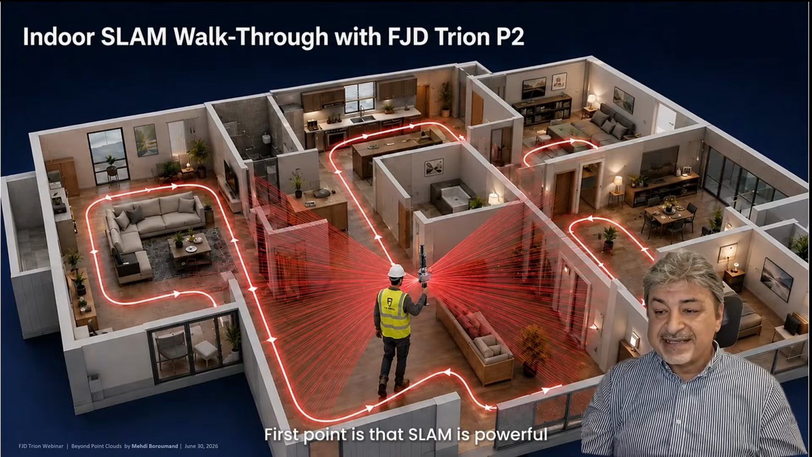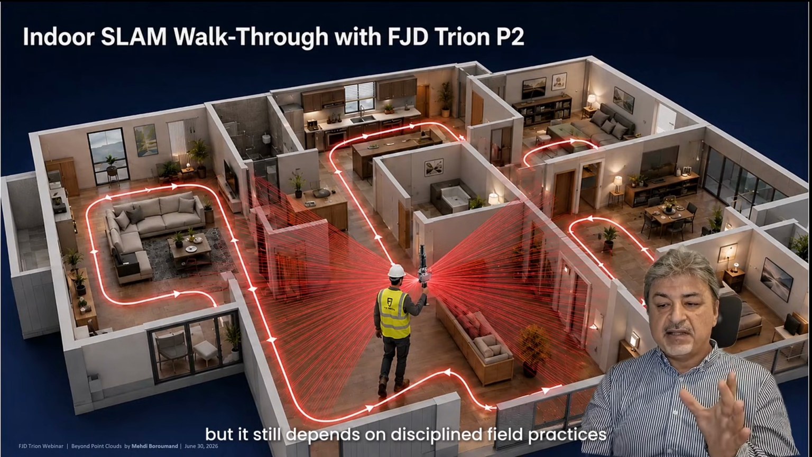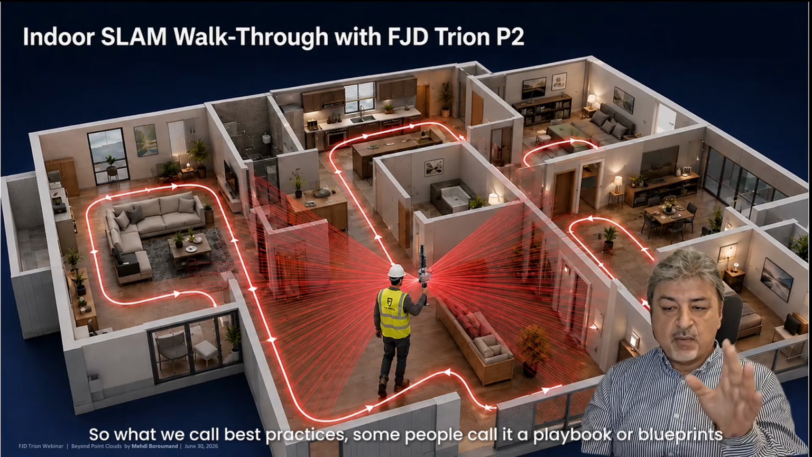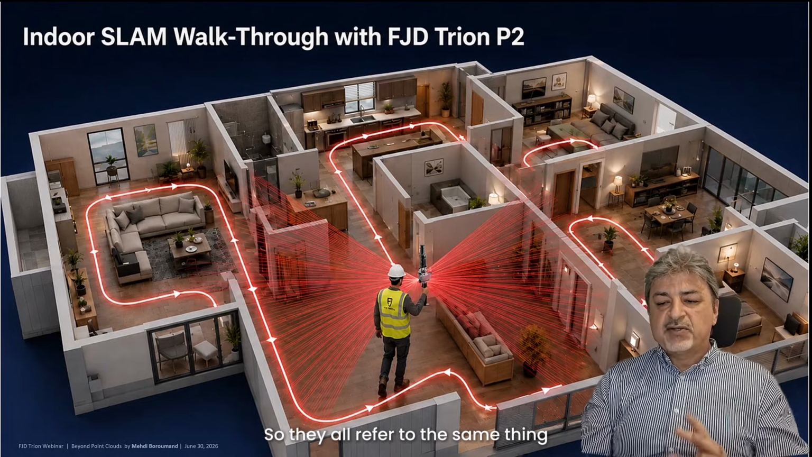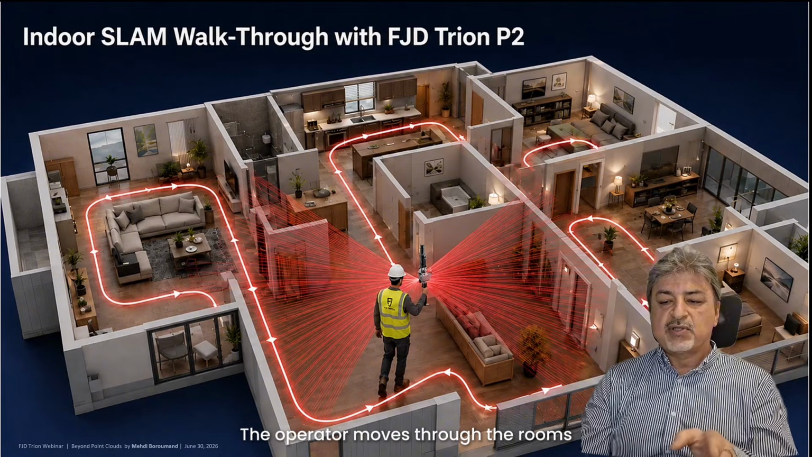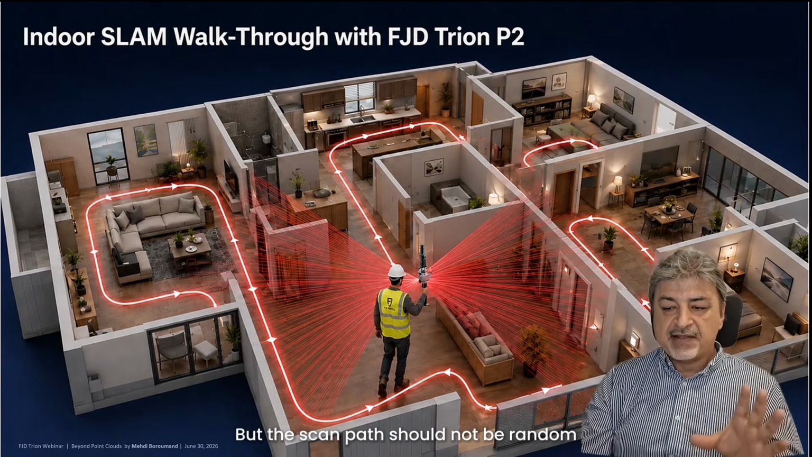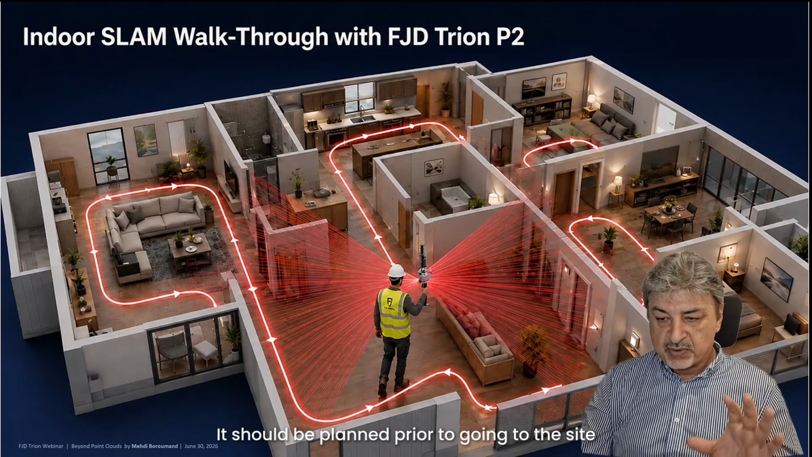The first point is that SLAM is powerful, but it still depends on disciplined field practices. What we call best practices, some people call a playbook or blueprint. They all refer to pretty much the same thing. The operator moves through the rooms, corridors, and internal spaces while the scanner builds the point cloud in real time. But the scan path should not be random. It should be planned prior to going to the site.